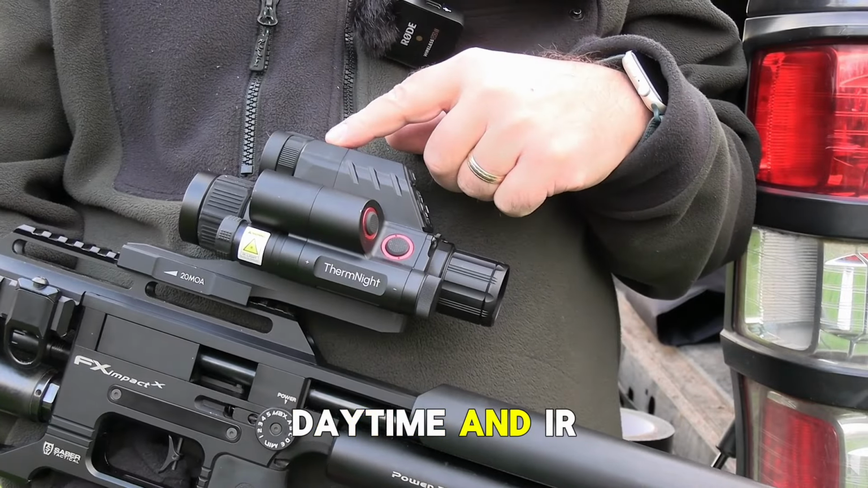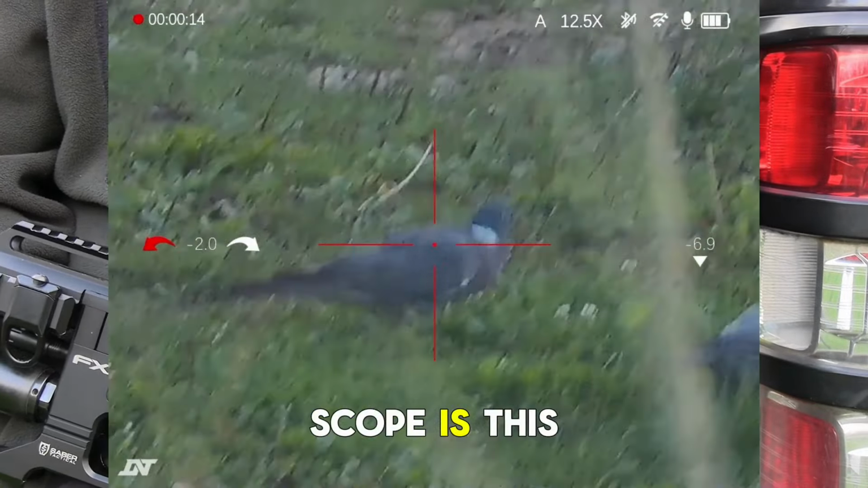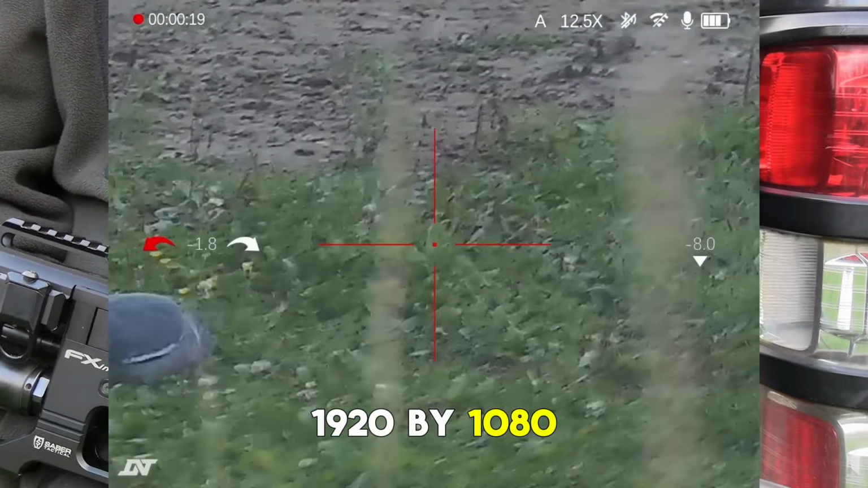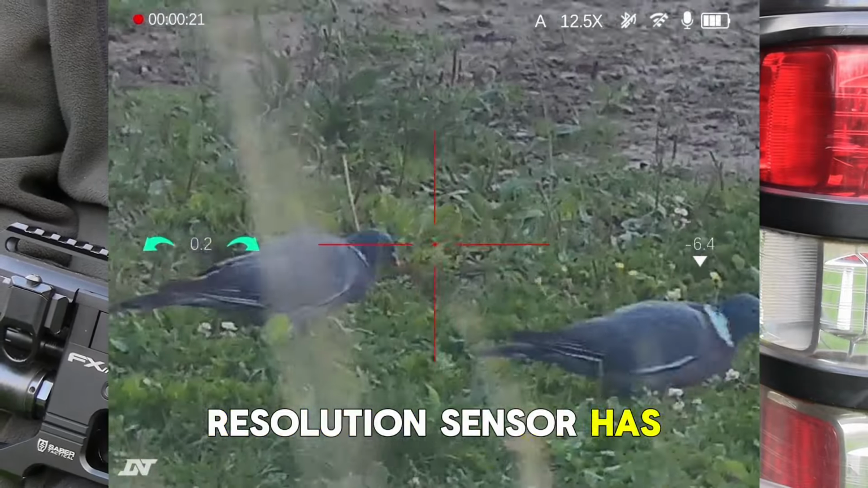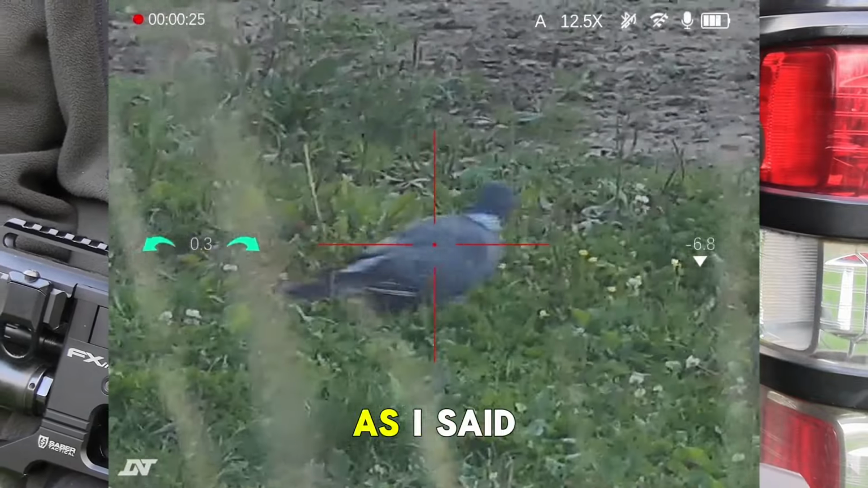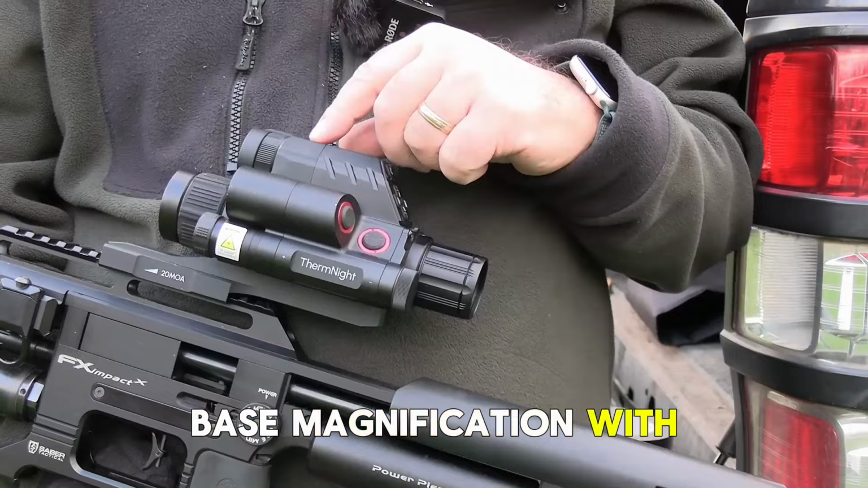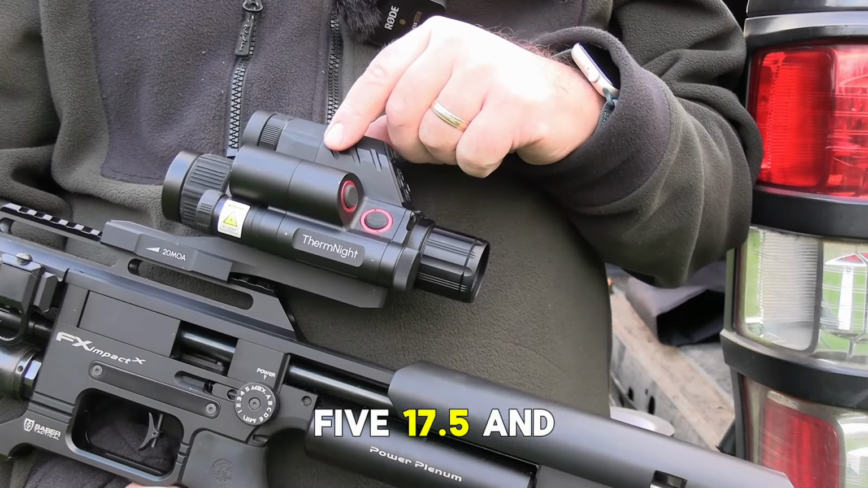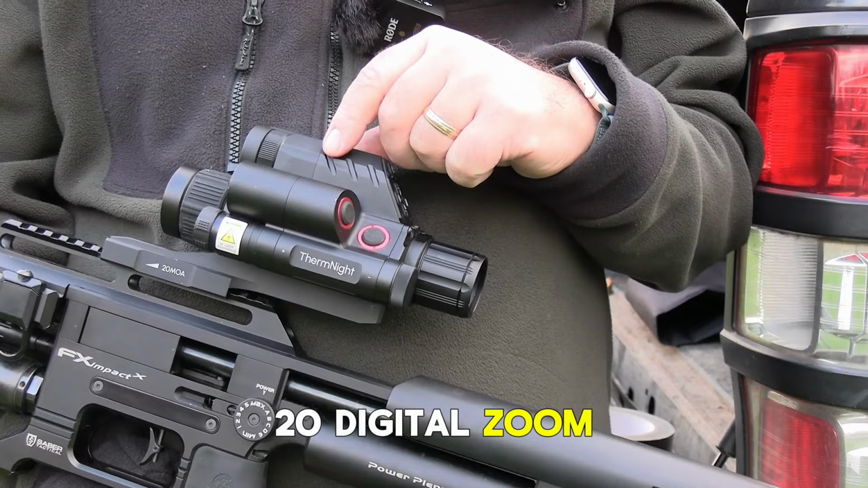The daytime and IR part of the scope is this one at the top here. That's a 1920 by 1080 pixel resolution sensor. It has a 60 frames per second refresh rate, and that has, as I said, a 5 times base magnification with a 7.5, 10, 12.5, 17.5 and 20 digital zoom.